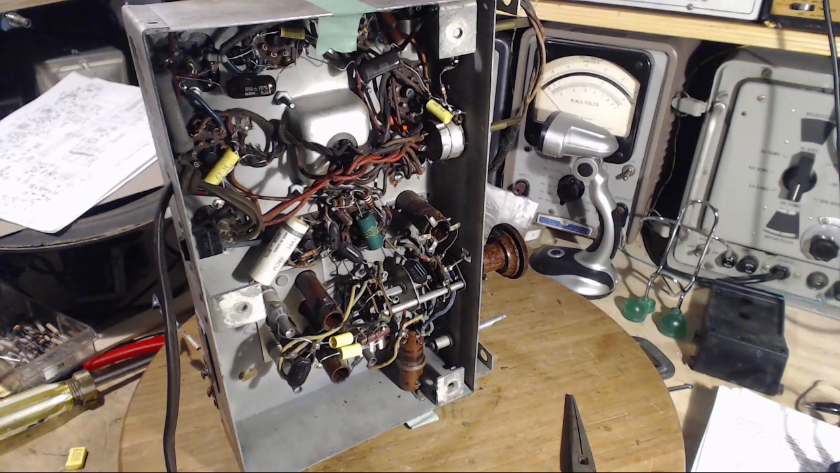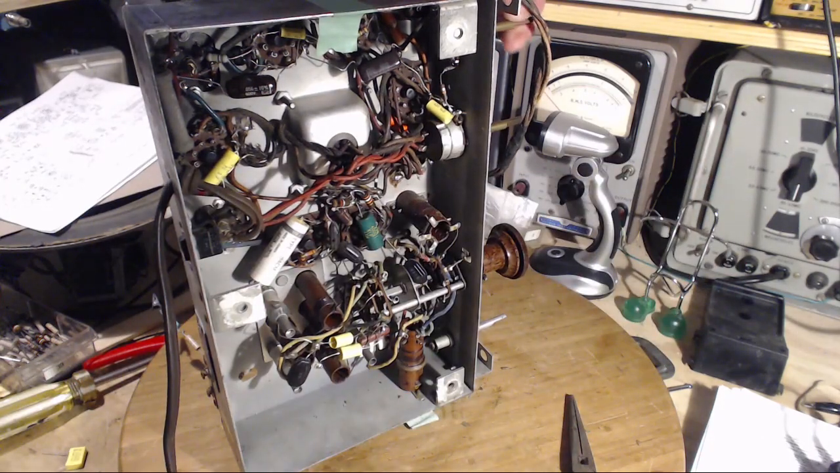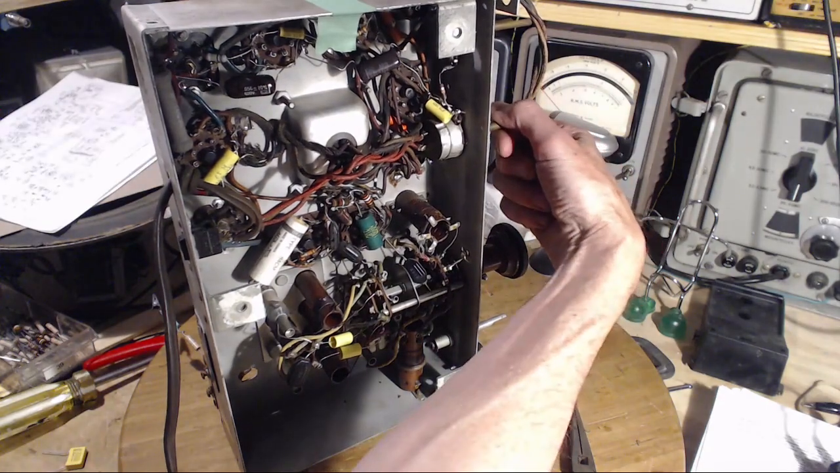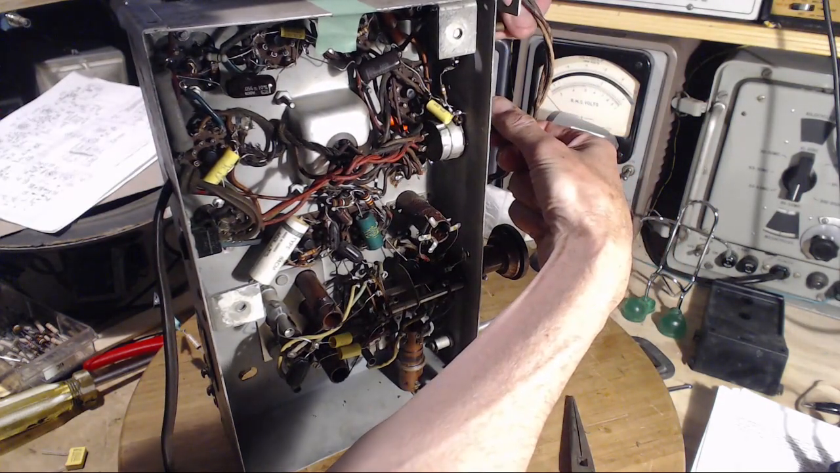Didn't the light come on? I didn't see any lights. Tubes are heating, so we're okay. Hand on the volume. Okay, there it is. Tone. It did actually.